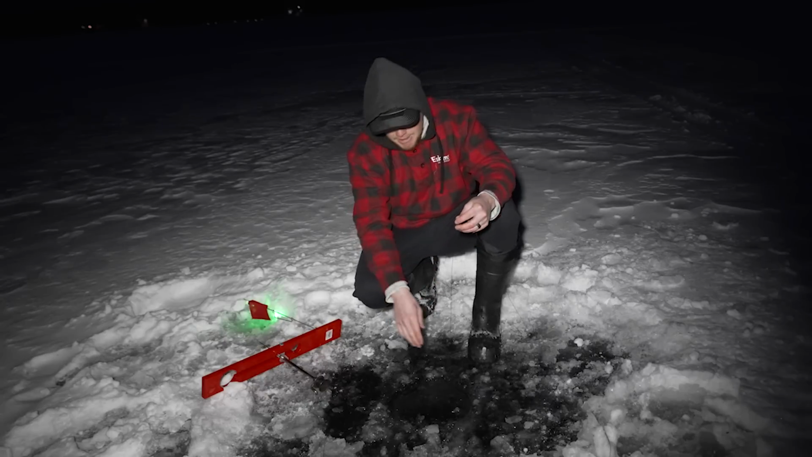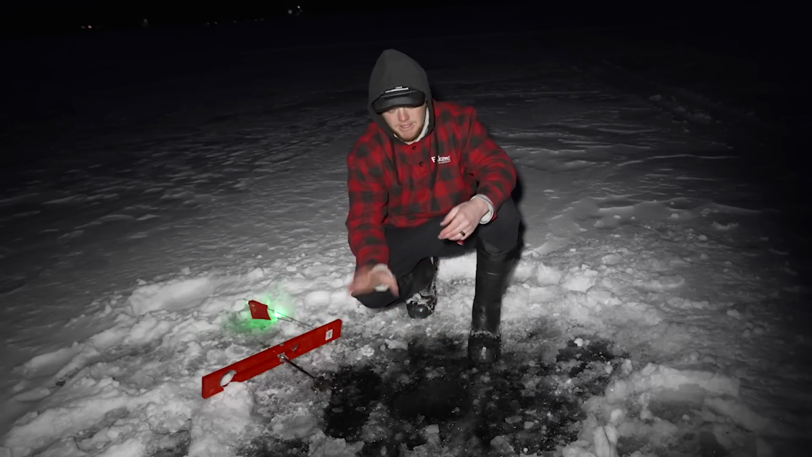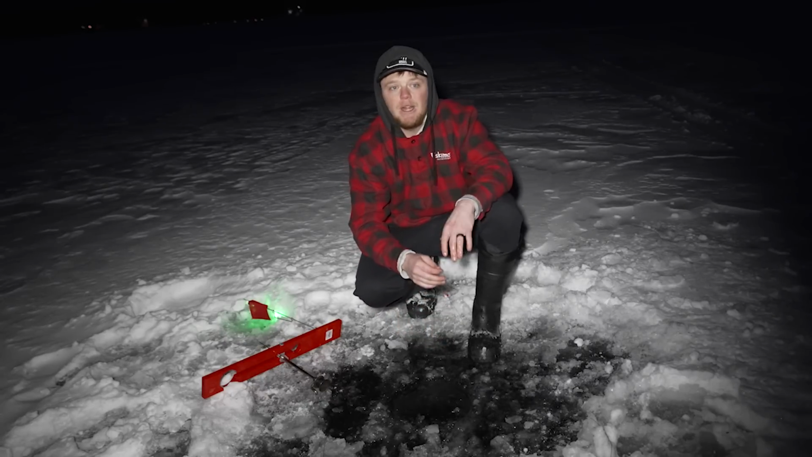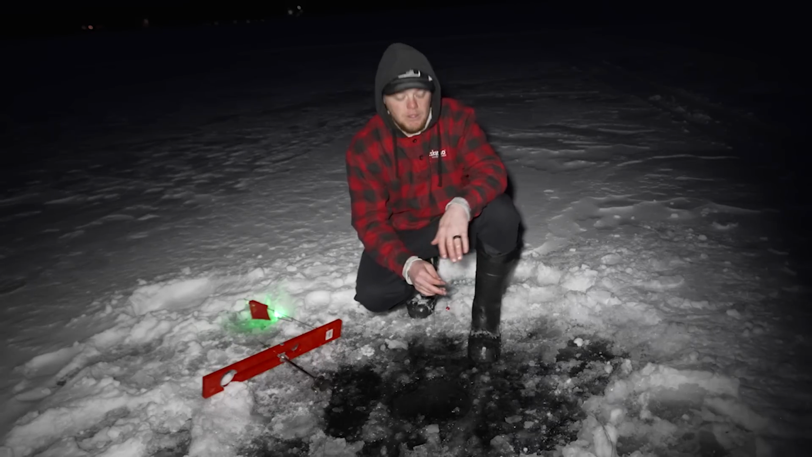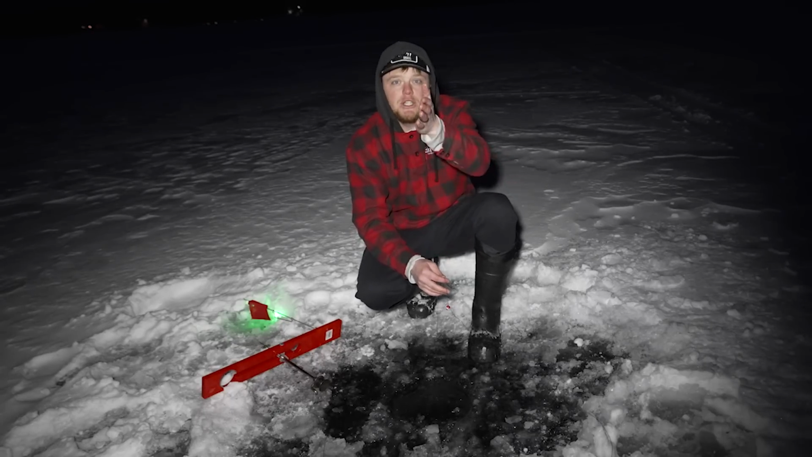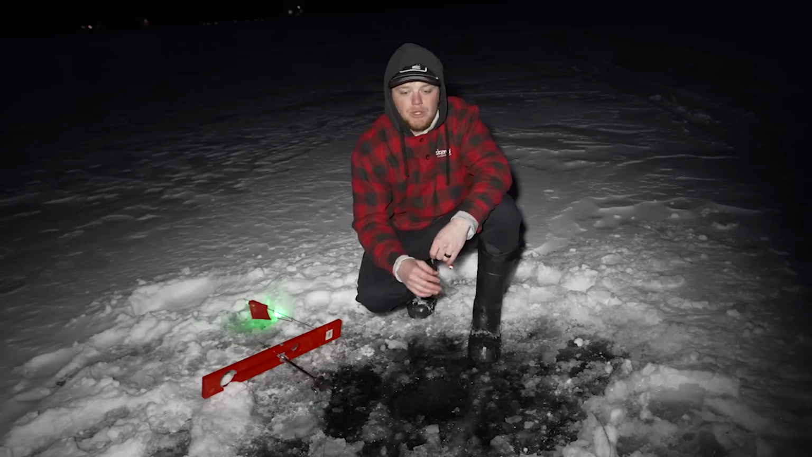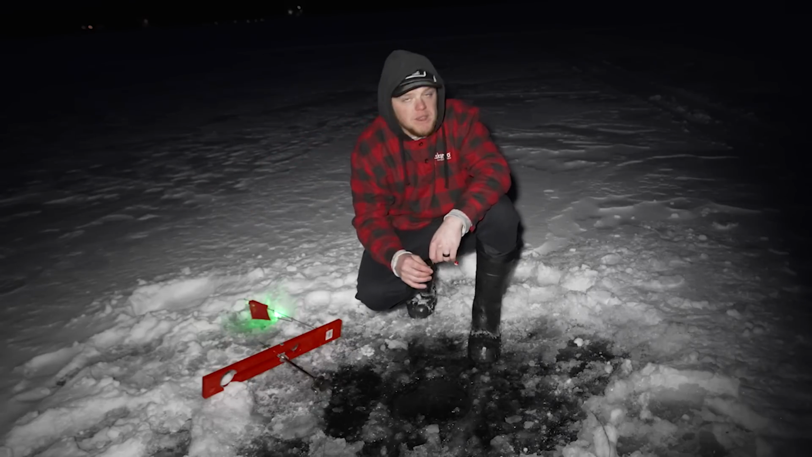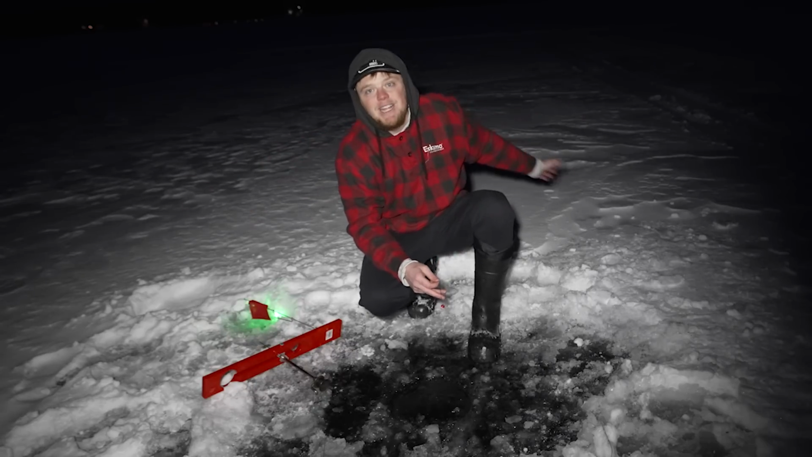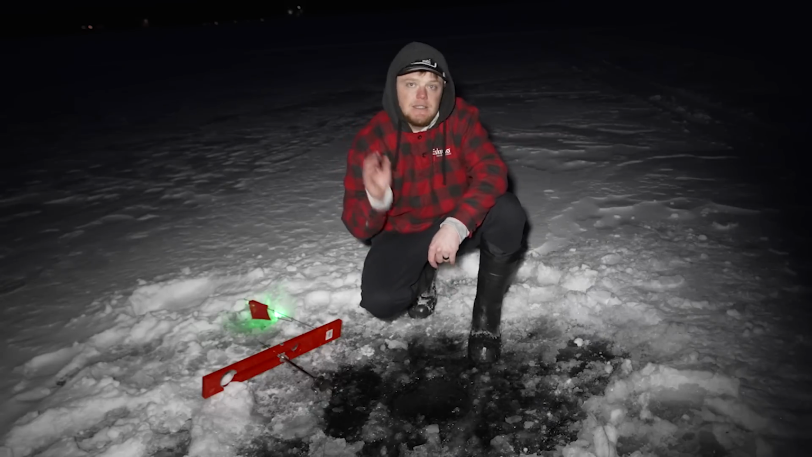This is the second time in the last like 20 minutes that this flag has went up, and basically what I got going on and why I like this hole so much, I'm fishing in about 19 feet of water right here, and the weed edge is pretty much right where you guys are sitting, right where the camera tripod is, and it's a very thick weed edge that kind of comes out on the point that we're fishing. And right behind me is a very steep break into some very deep water.